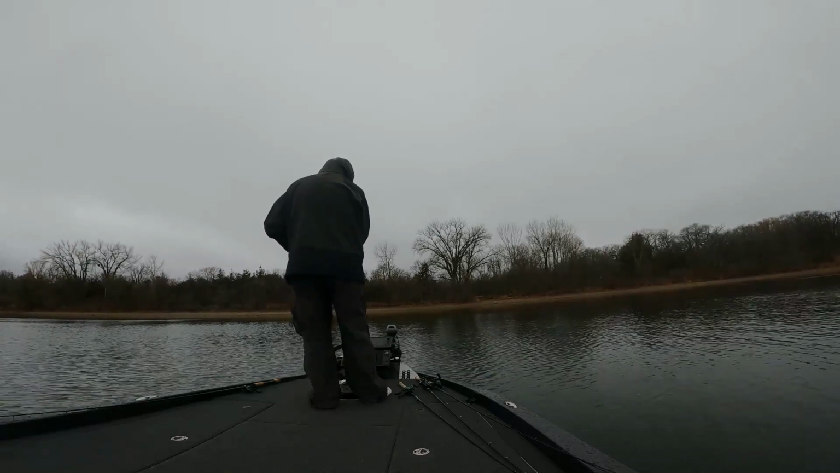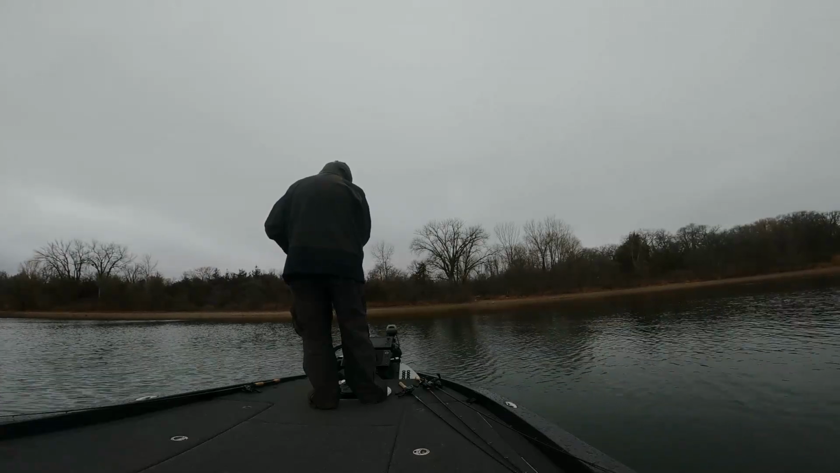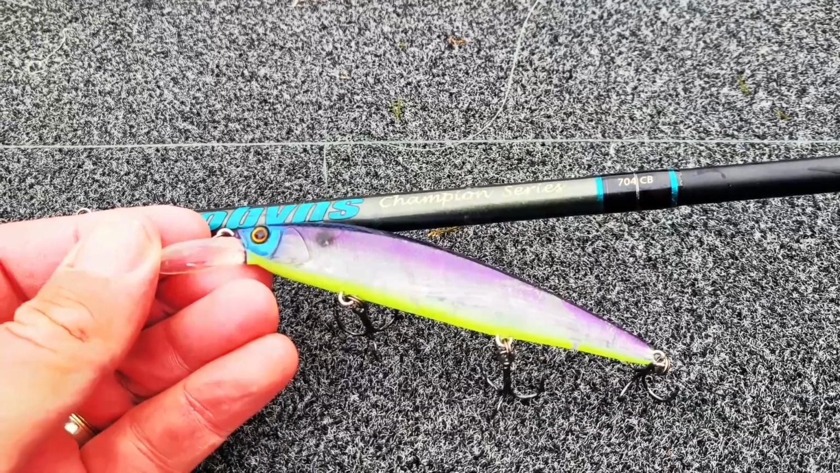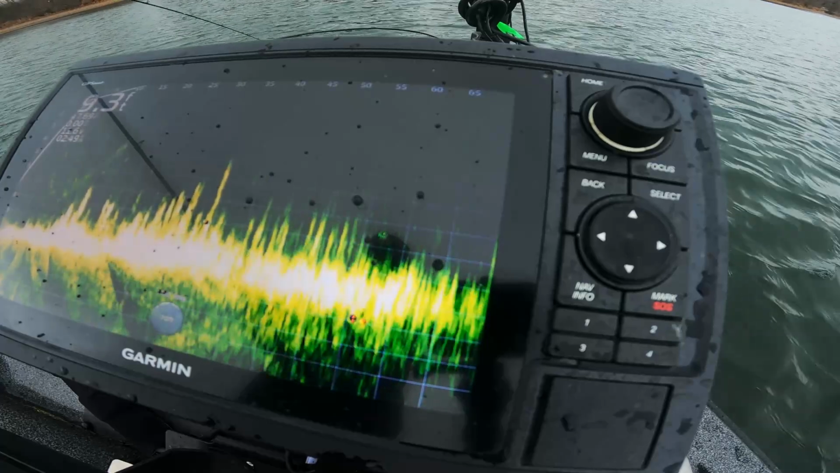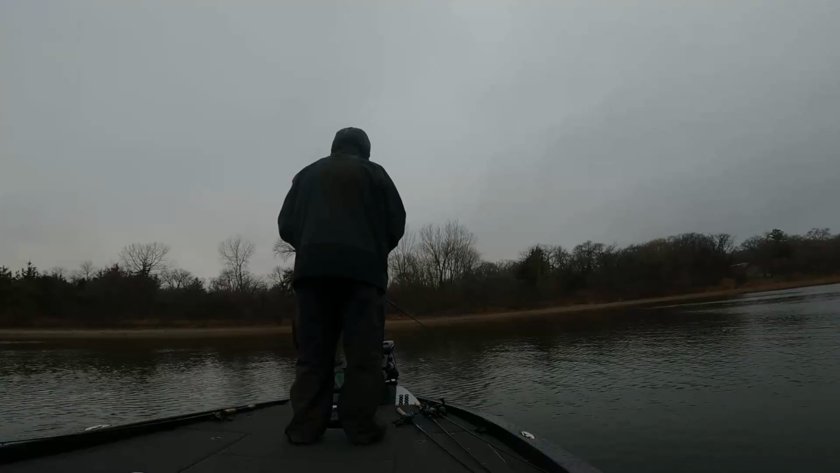So then I immediately switched to a Jackall Rerange 110 MR that got down where I wanted, and I could easily make that immediate adjustment and see that that's where I wanted my jerkbait suspending, right in and around the tops of the weed clumps, which instantly increased my confidence in throwing a jerkbait this afternoon.